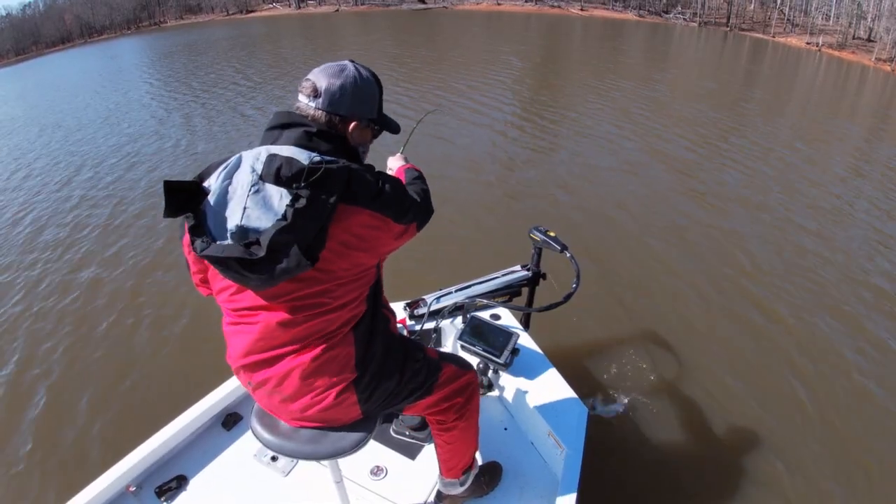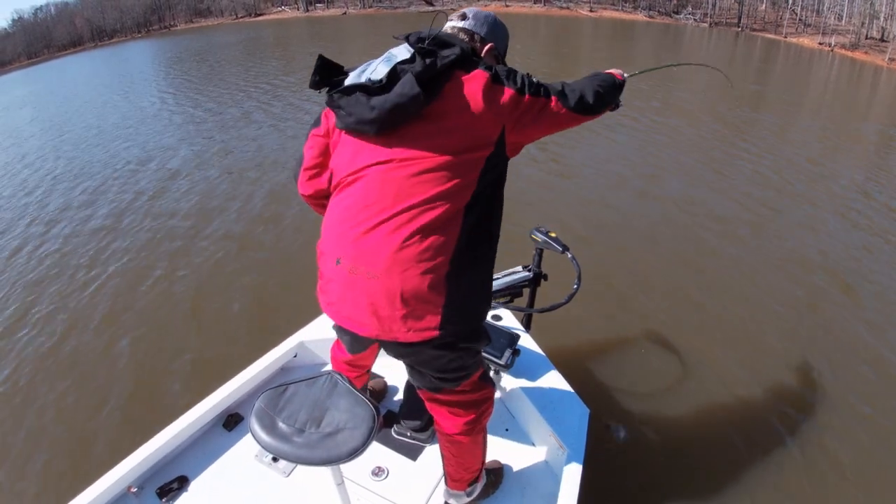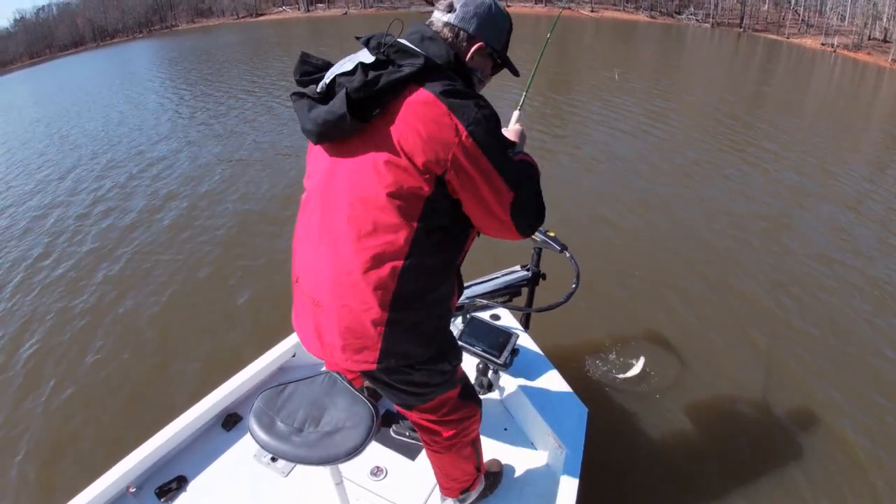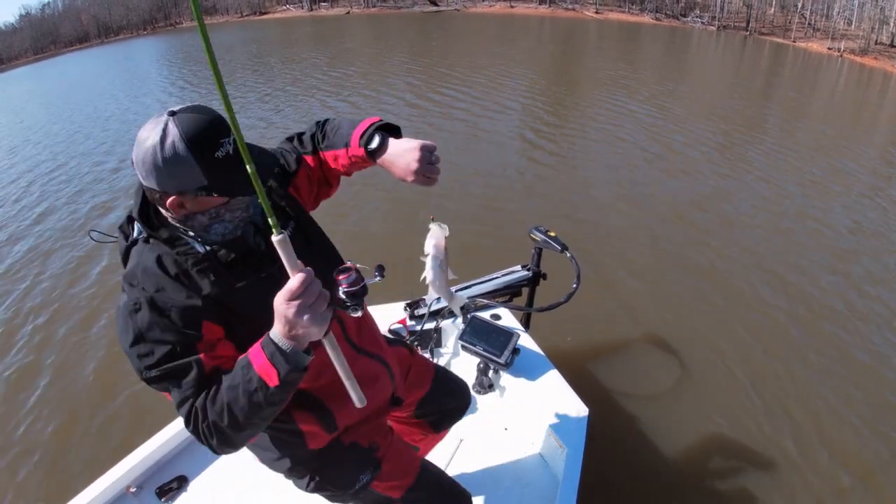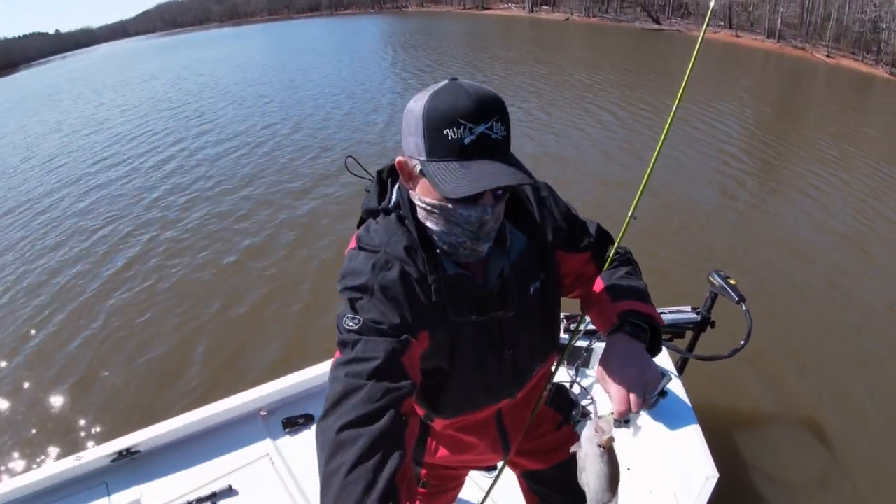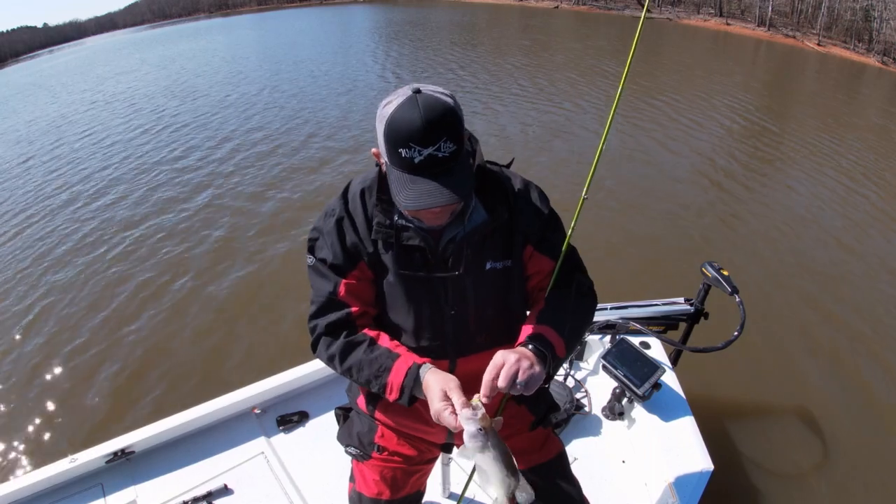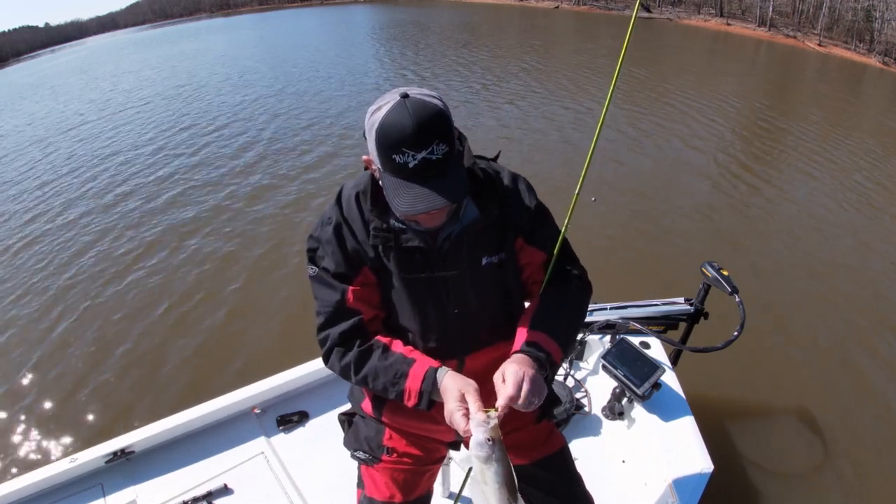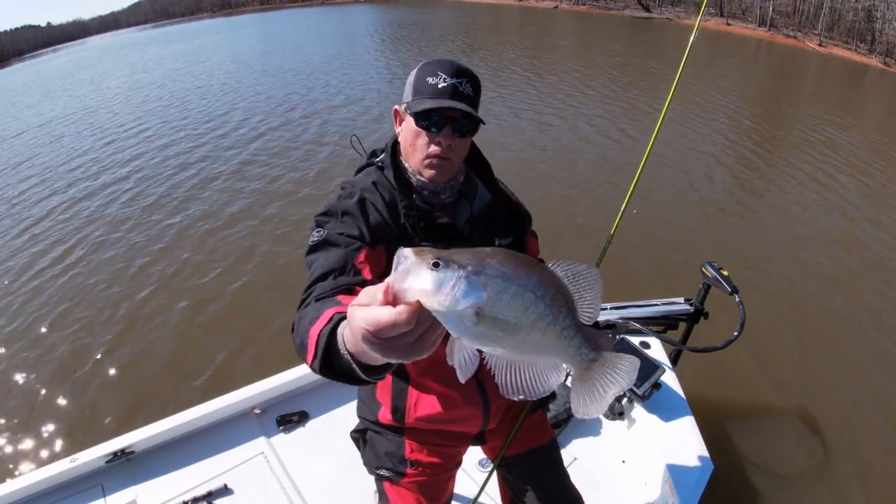There he is. Get out that trolling motor. Oh. Ooh. Well, I don't know if I had the camera turned right or not, but that's a good crappie. Good quality fish.